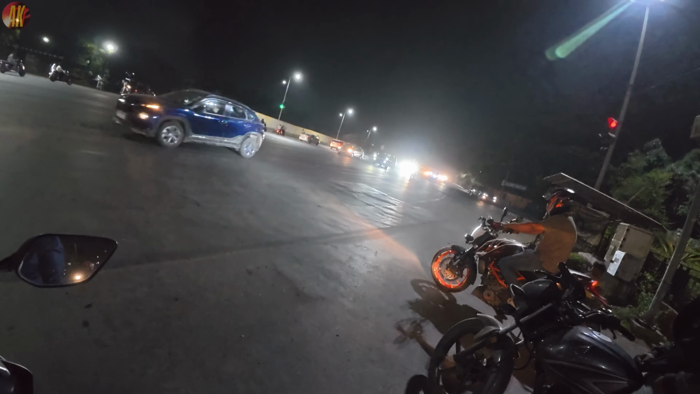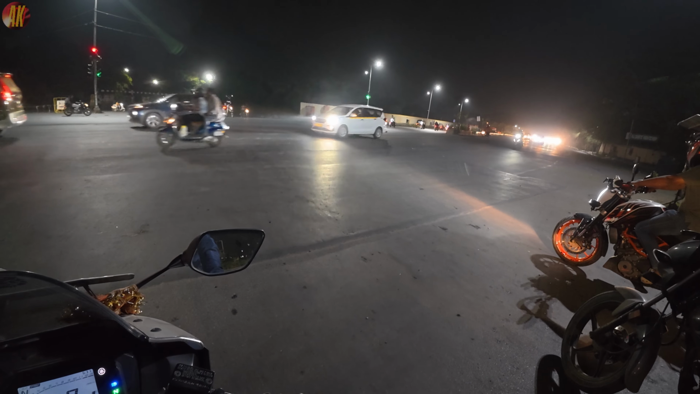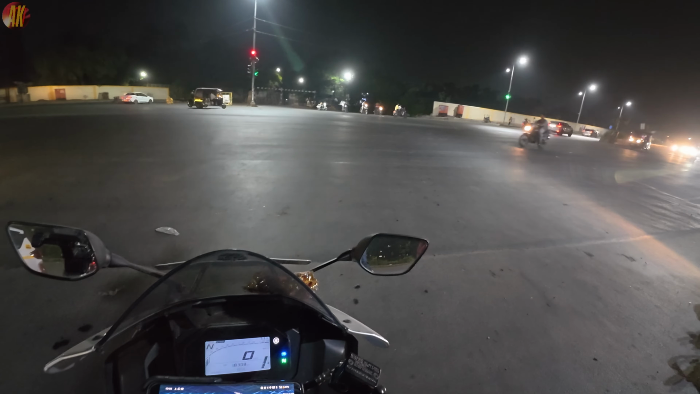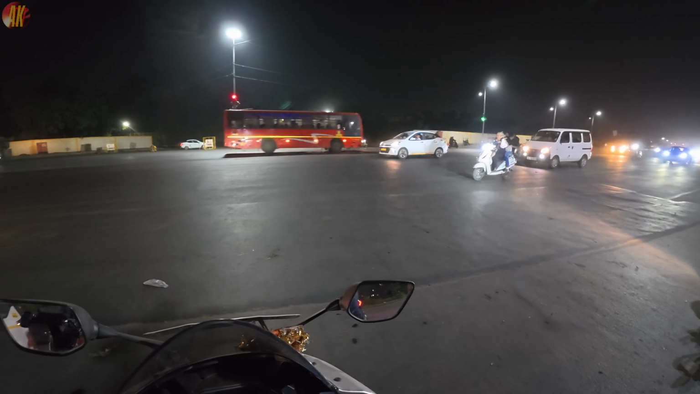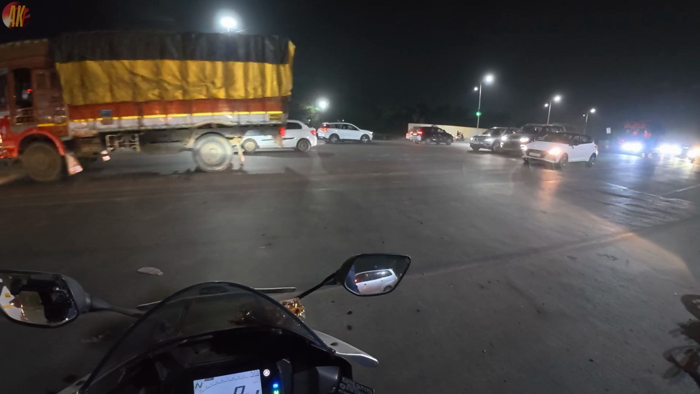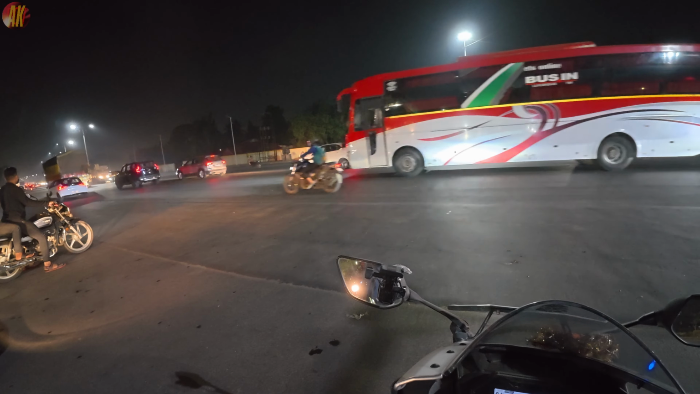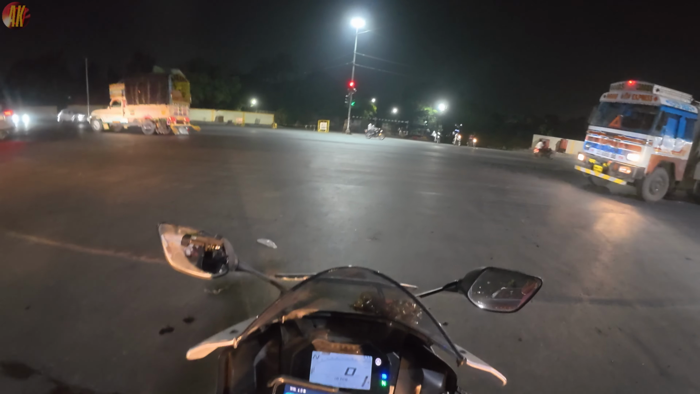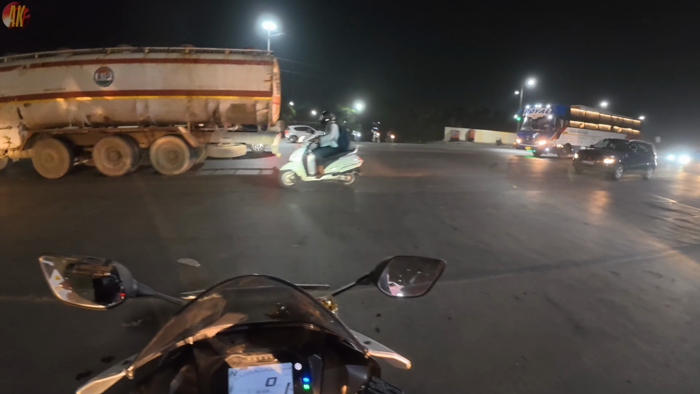So if I do buy one, it won't be called a waste. Is there a signal? How are you supposed to cross? There is a signal. So, whether I should get a proper intercom or a Bluetooth device. Well, in the end, it all comes down to the budget, and I don't have a set budget. I can spend up to 10,000. It didn't feel right saying that.